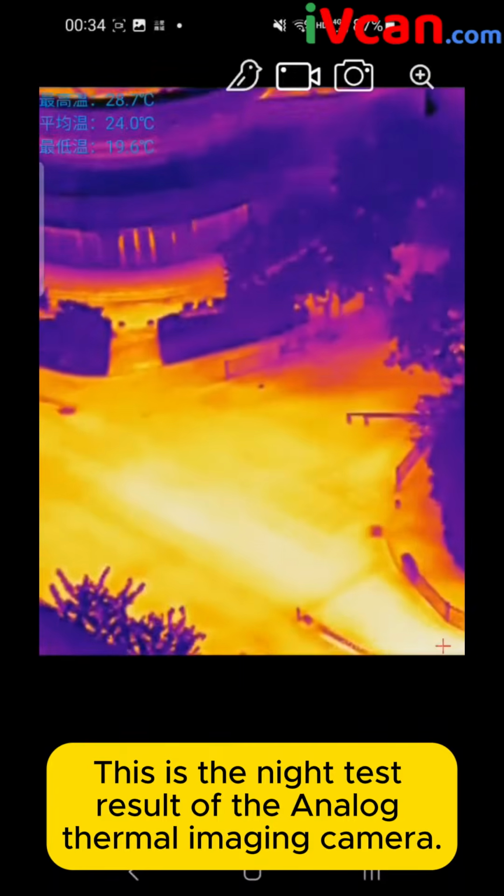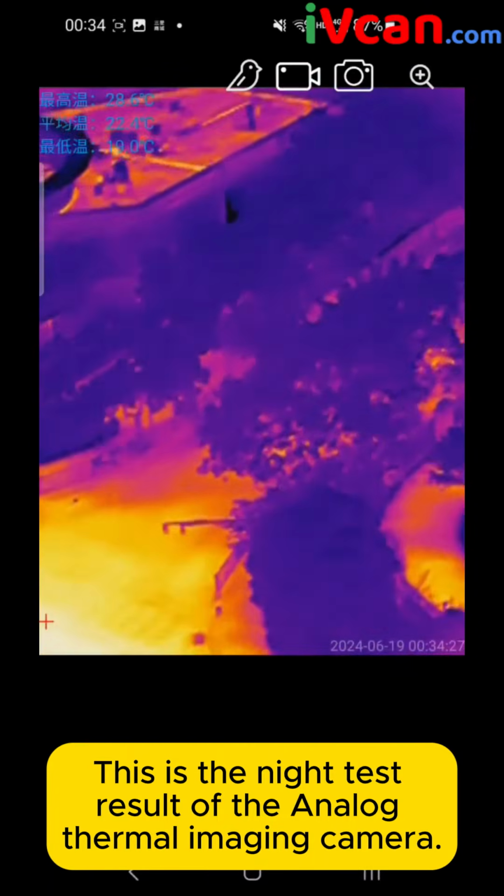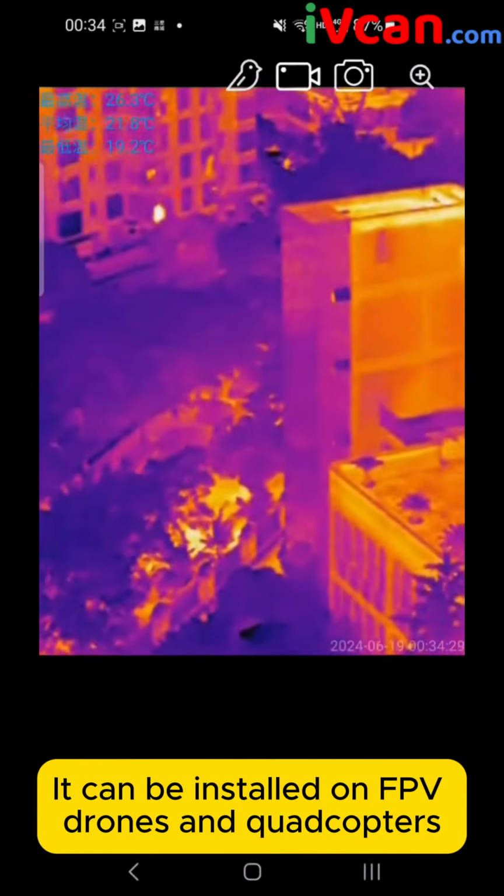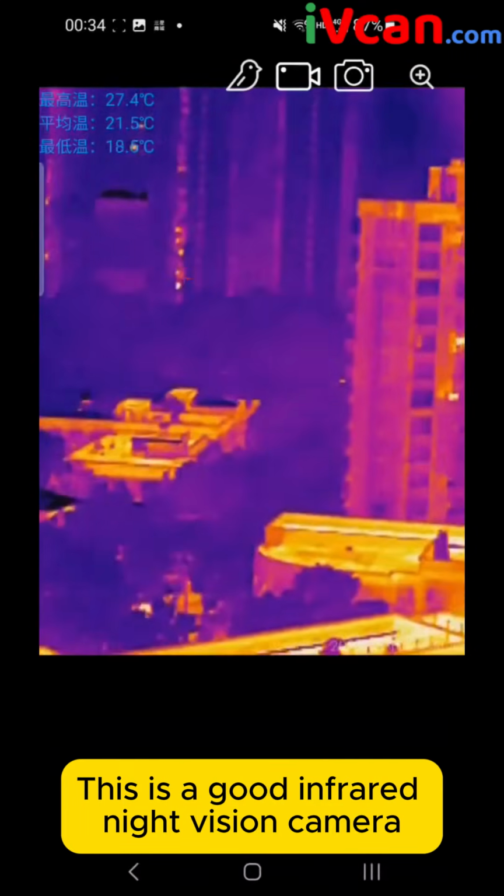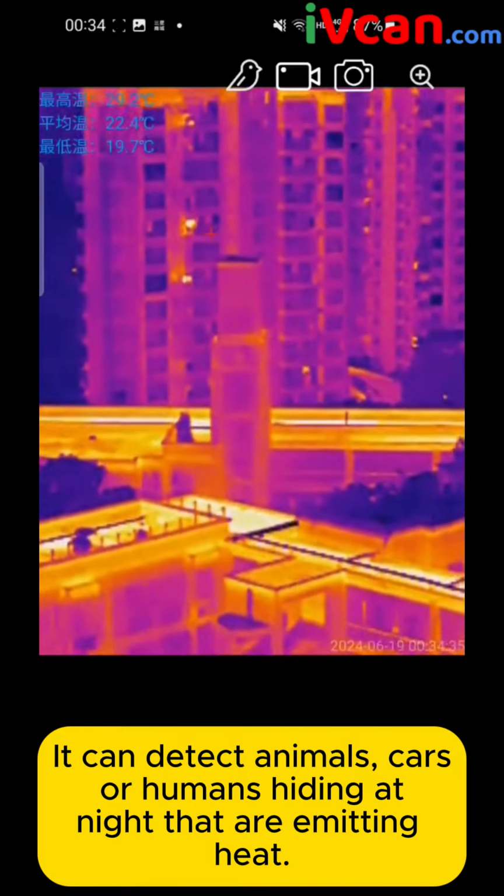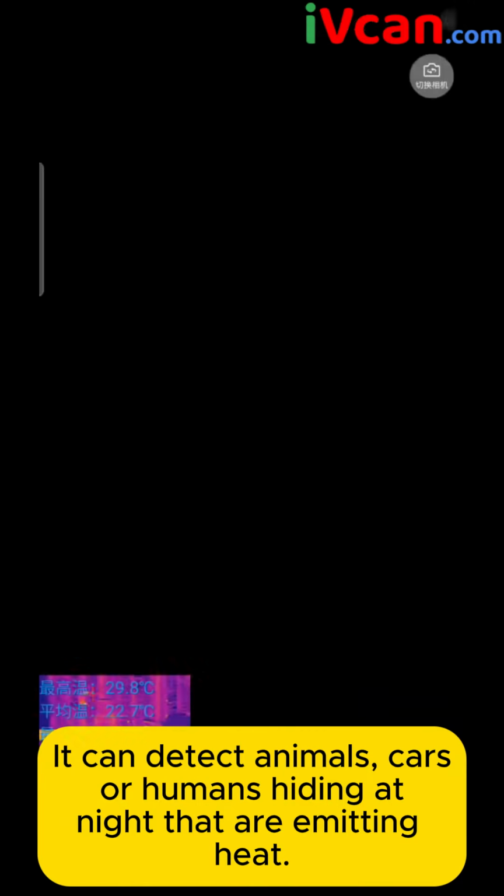This is the night test result of the analog thermal imaging camera. It can be installed on FPV drones and quadcopters. This is a good infrared night vision camera. It can detect animals, cars, or humans hiding at night that are emitting heat.